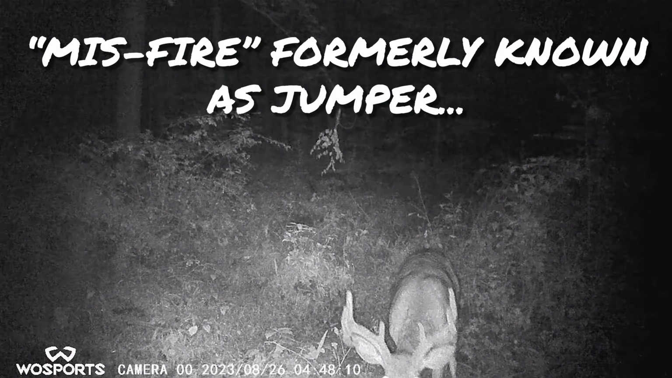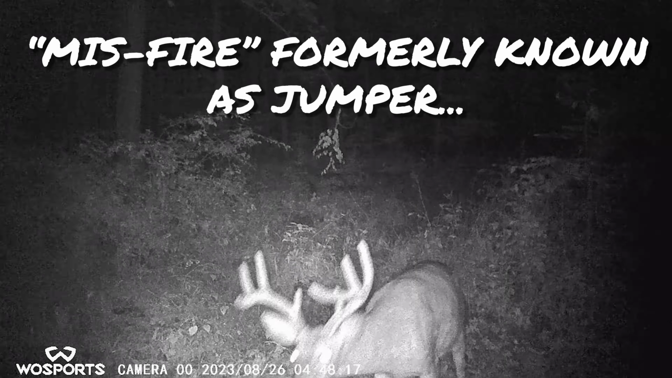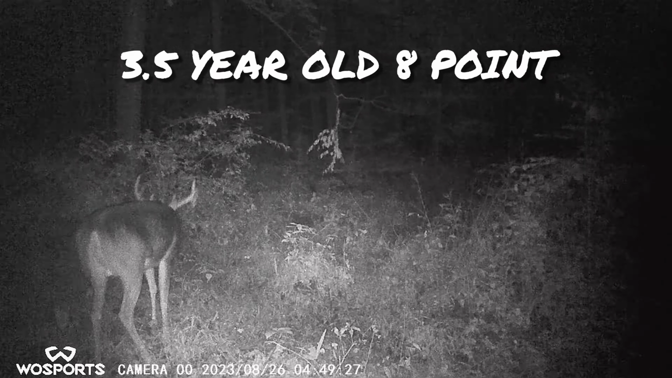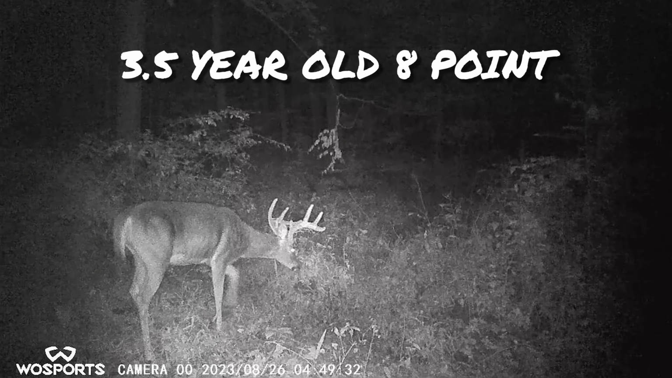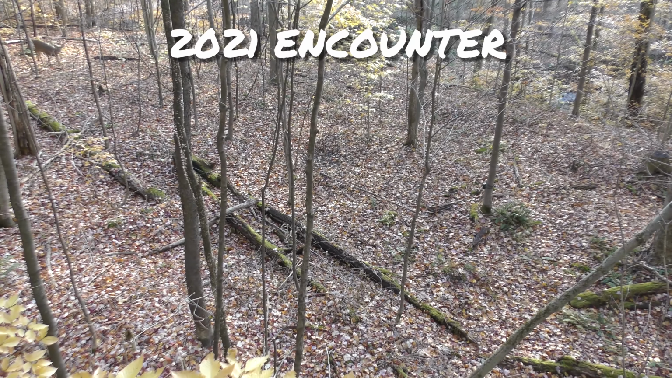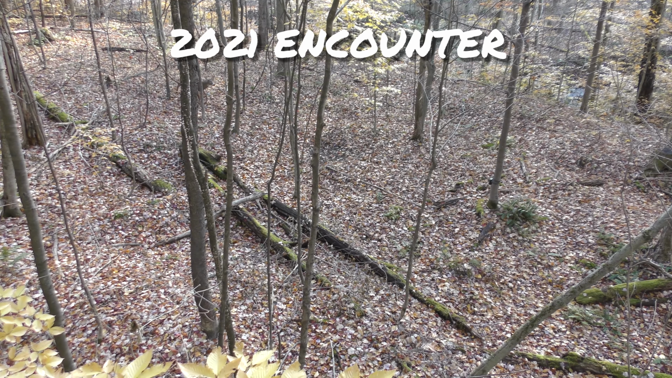This buck is Misfire, and he's named Misfire because I had a muzzleloader misfire on him last year. I got footage of it if you watch my videos. He's a nice 8 point. He really expanded a little bit this year. I'm almost kind of glad I missed him last year because he is the most consistent deer that I have on trail camera at any of the places where I hunt. He's regularly on my trail cameras when I check them. I have a feeling I'm going to run into him at some point during this deer season.